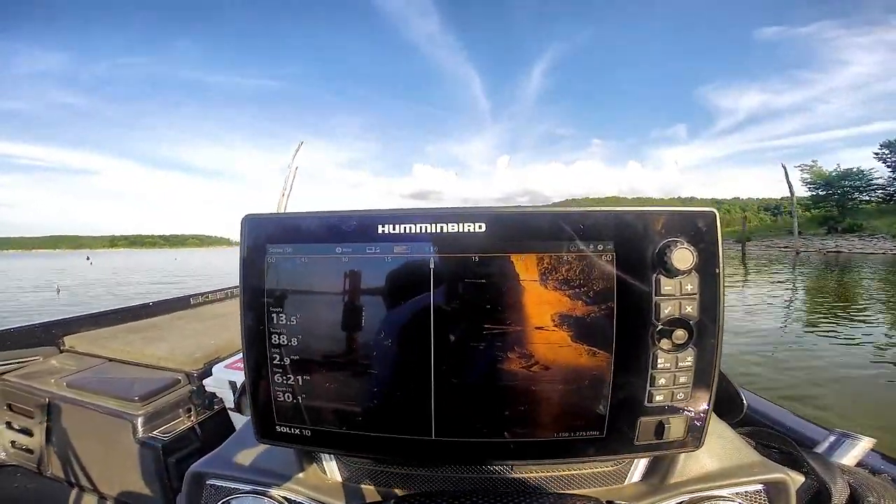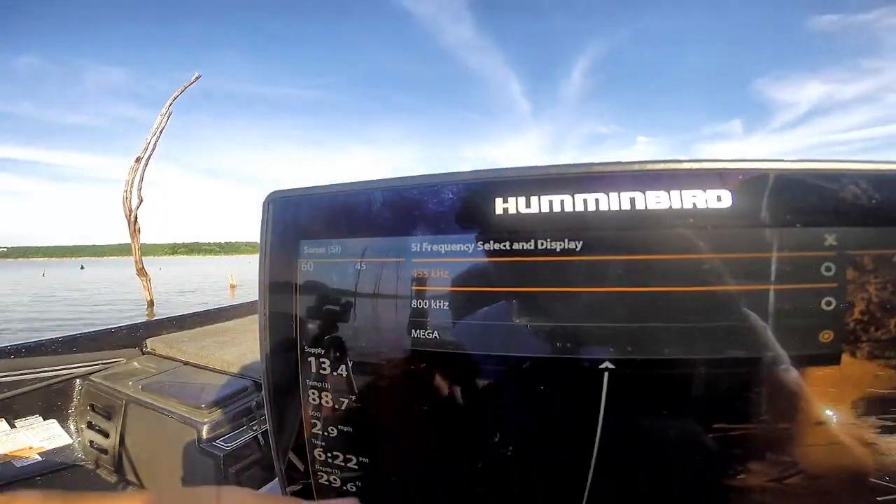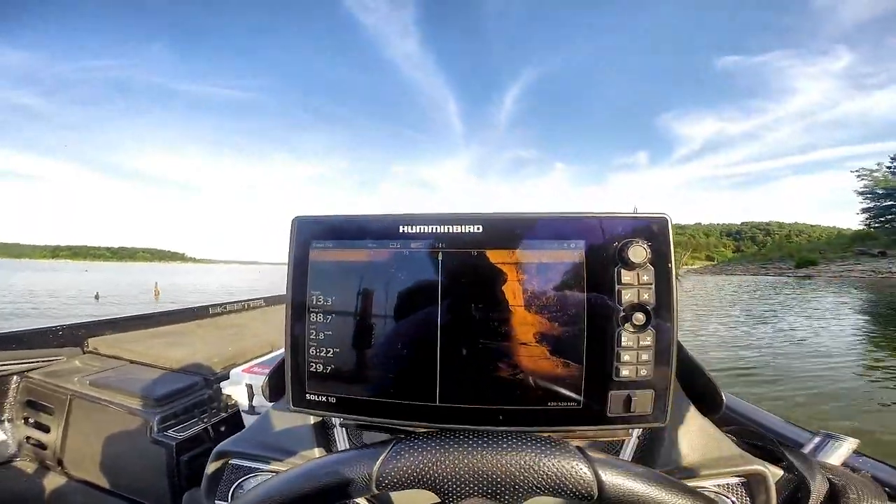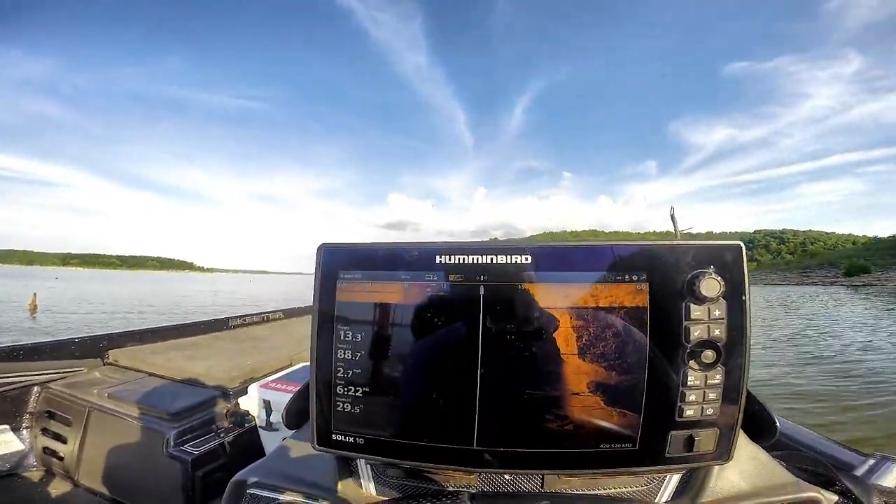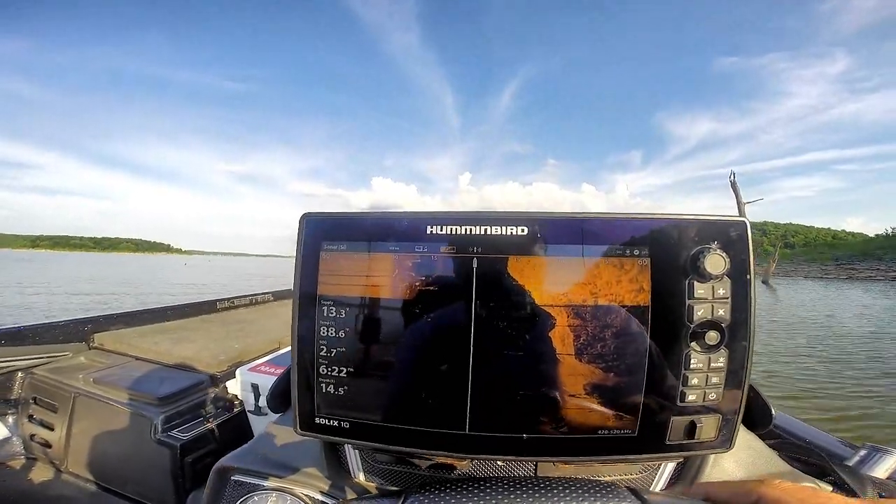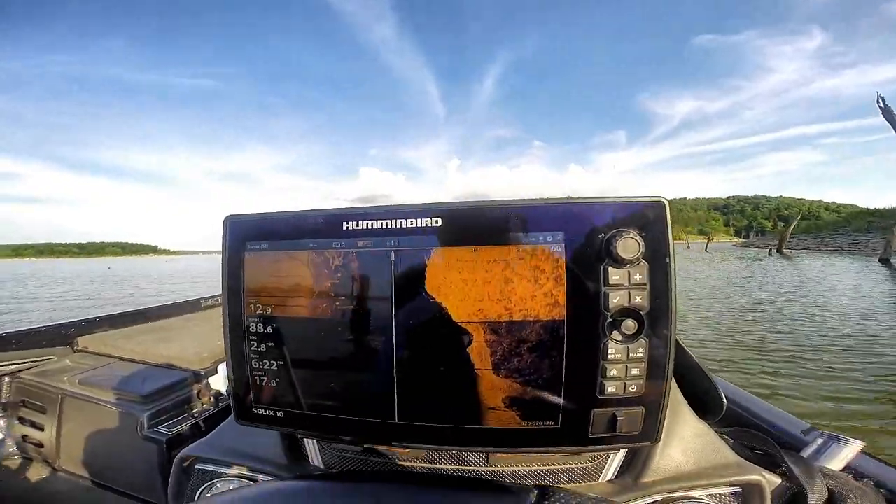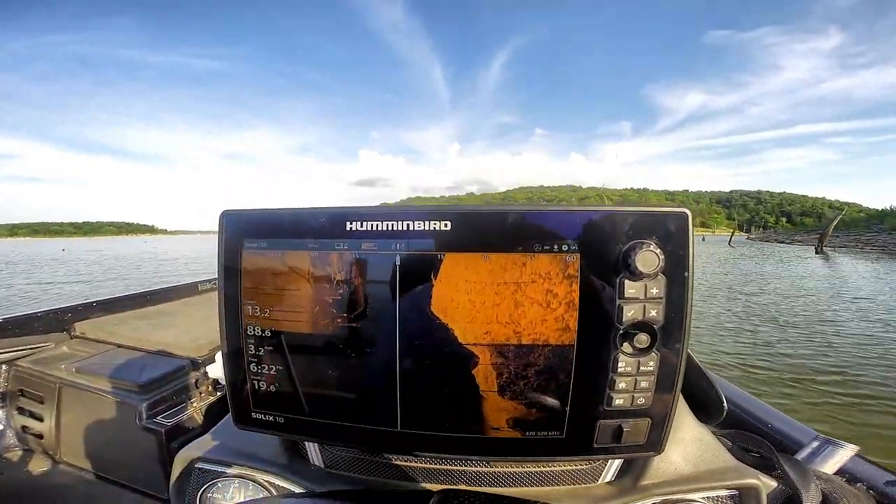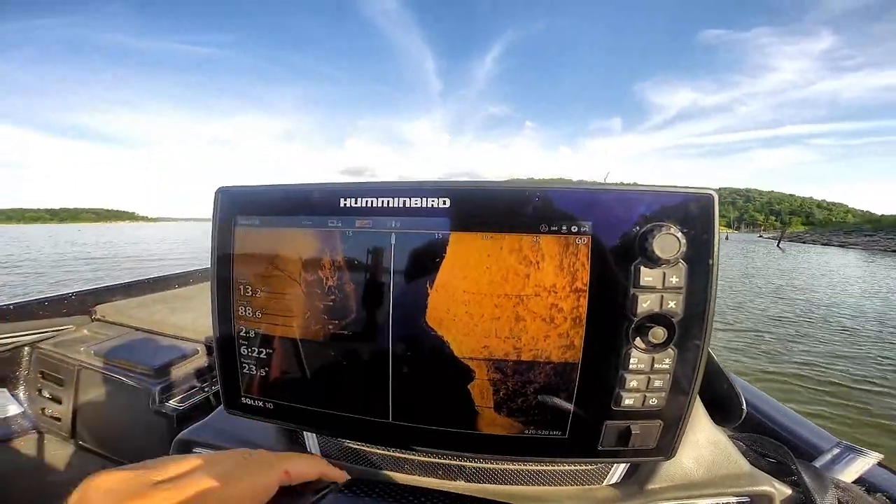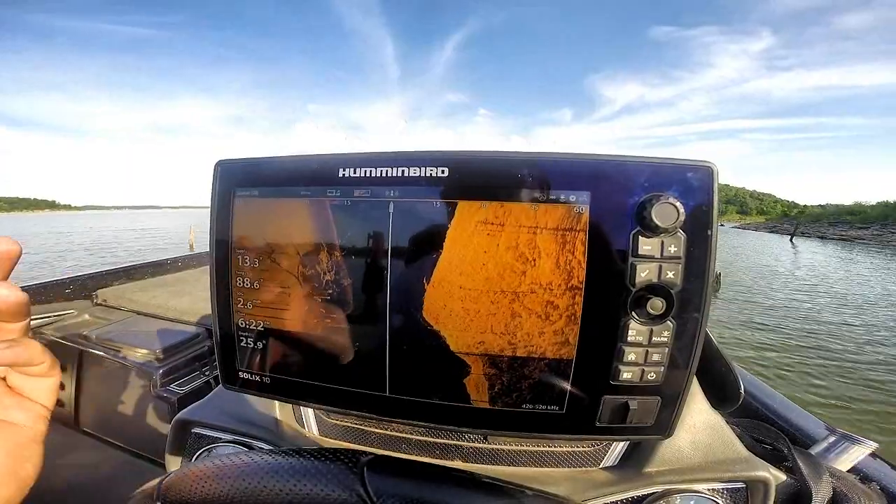Mega Imaging allows you to operate 3 frequencies. The Mega, the 455 is going to give you a wider coverage area. Great for shallow water. I mean, Humminbirds do an awesome job in water less than 5 foot to show you structure and detail. This is all factory default settings and everything for the sensitivity and contrast. You can do it right out of the box. It's a Humminbird. It's simple. It's easy.